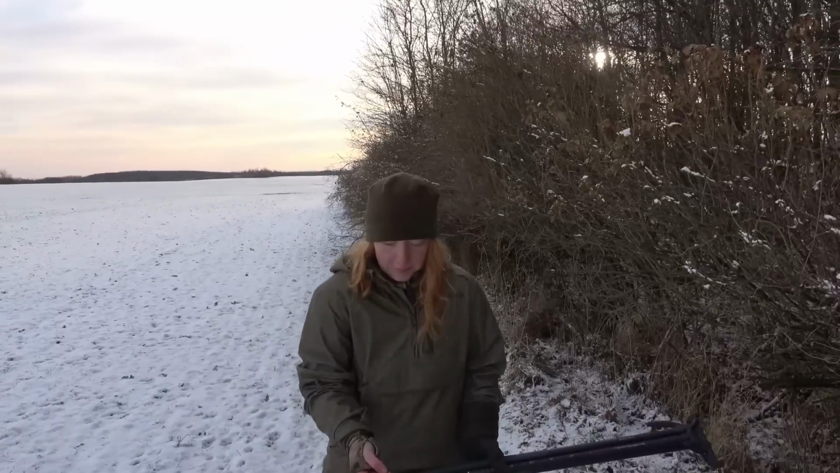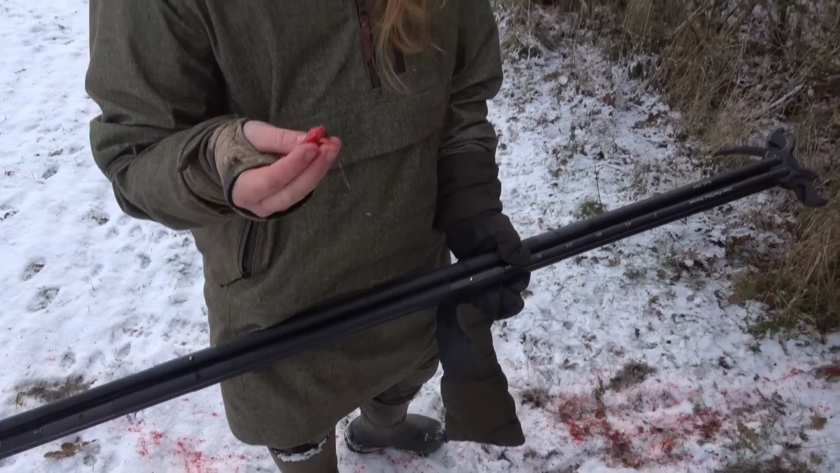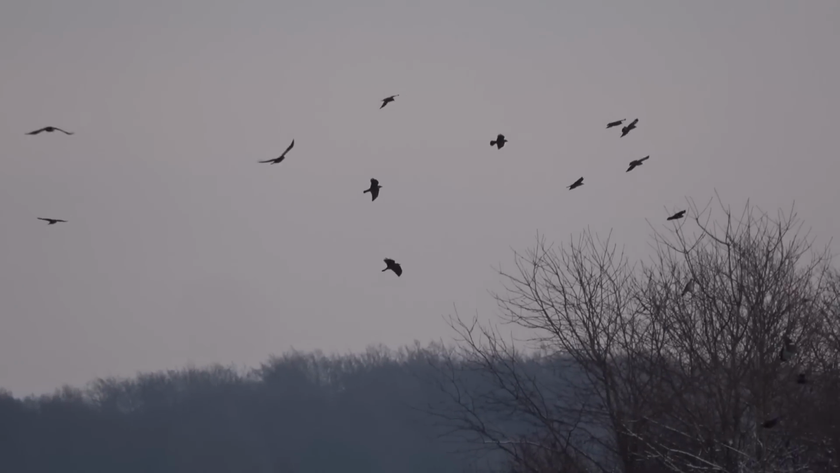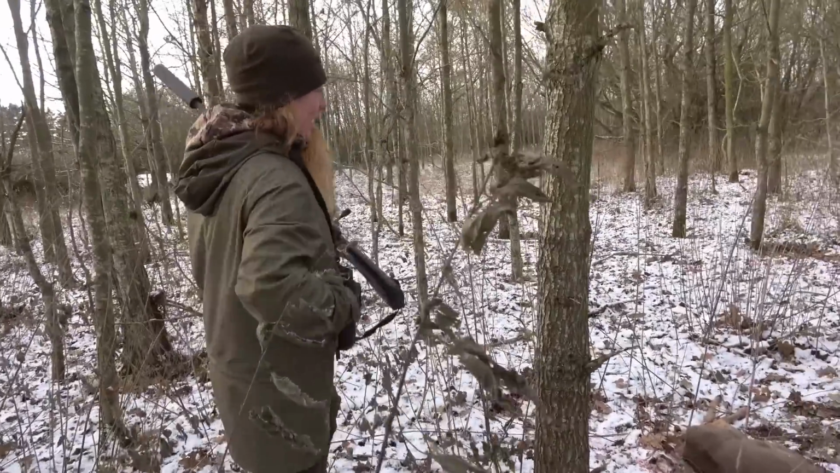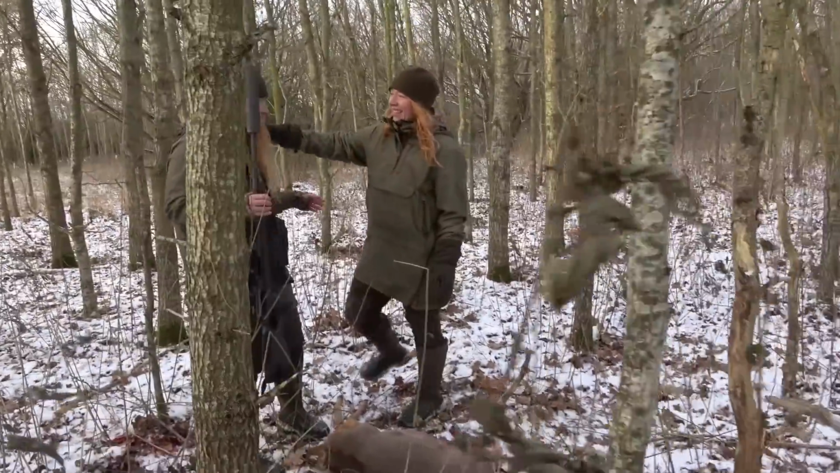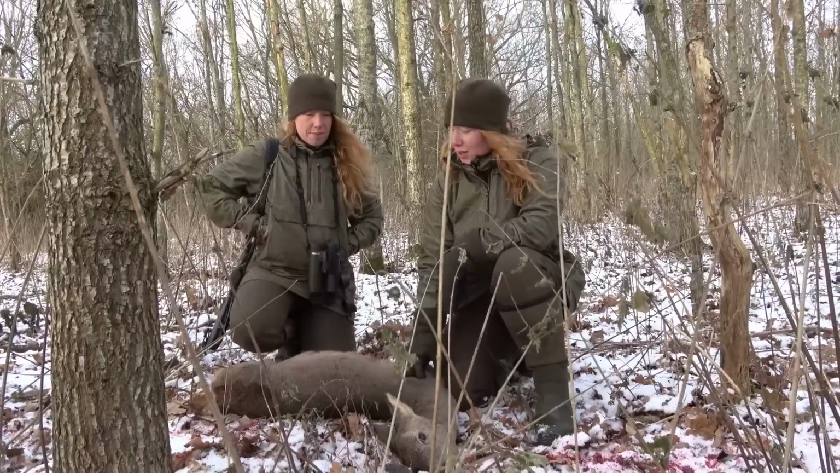Shot there, and there's some lung right here, so it was a nice shot. And Trine is in there and got it. Perfect. Well, it definitely did what it had to. It's very nice. It's a nice female fawn that we really like to hunt today.